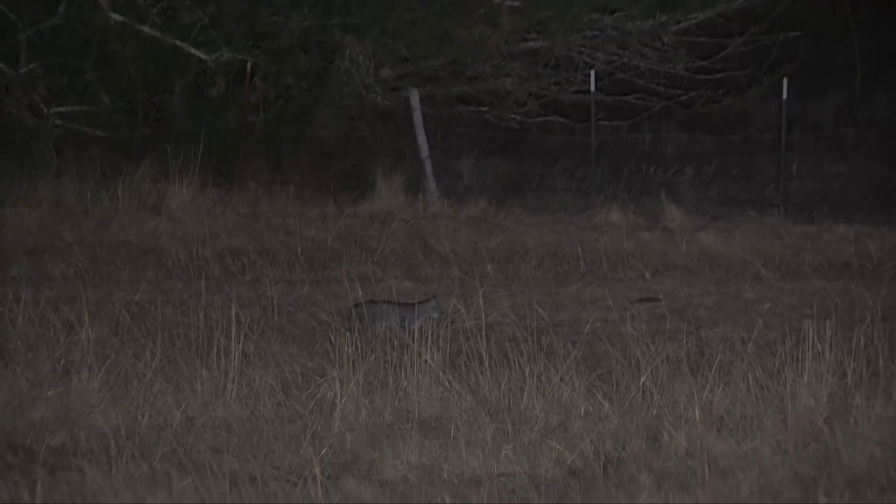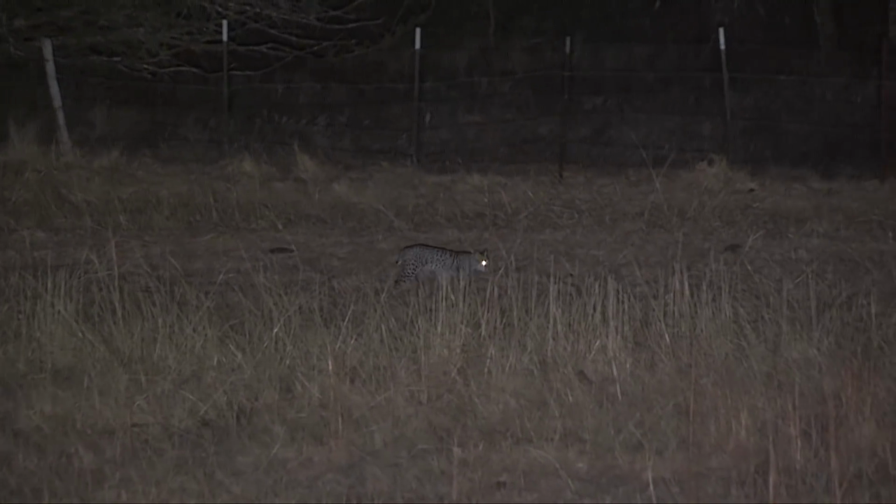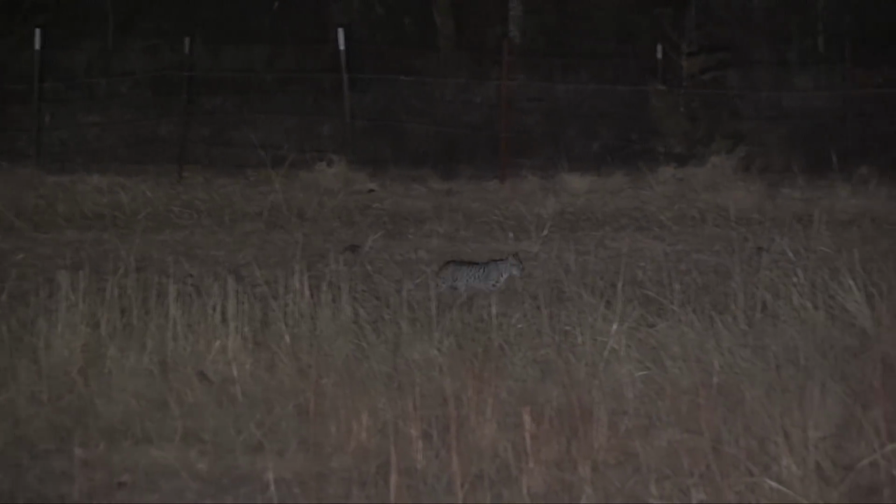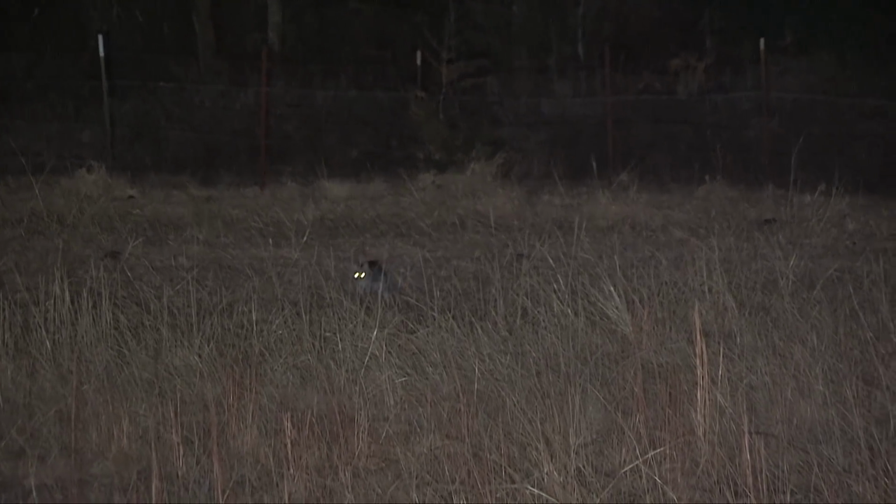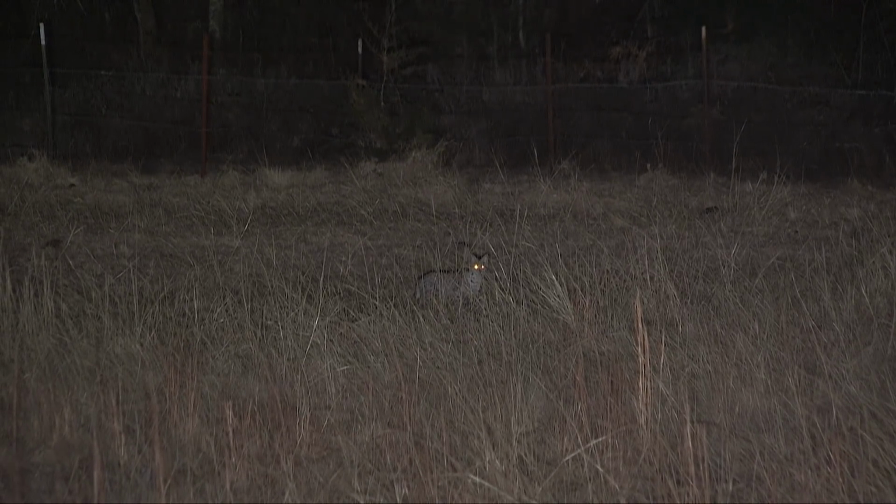Fast forward a few months later and look at this pretty fella. The last time I believe I laid eyes on a cat this pretty was that cat of Jim's, and this one had even more spots on him. It was only Matt and myself on this night, and both of us knew instantly when he popped out of the brush, this is one we needed in the truck. He was beautiful.